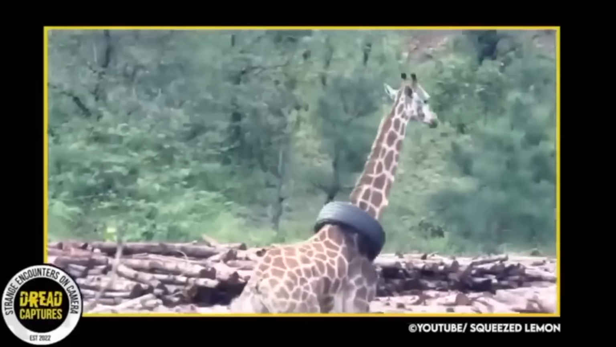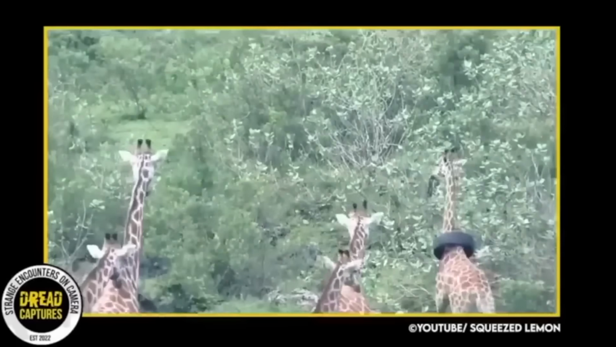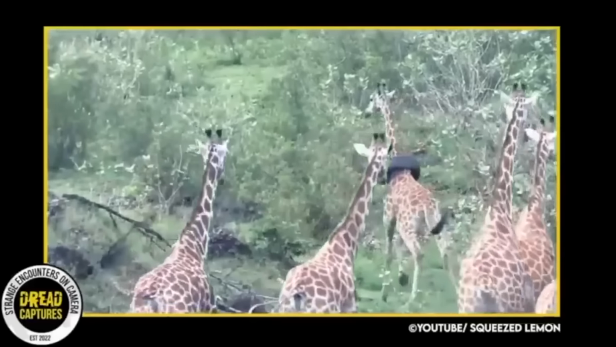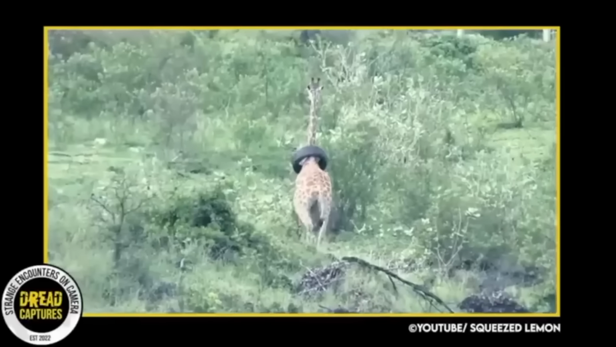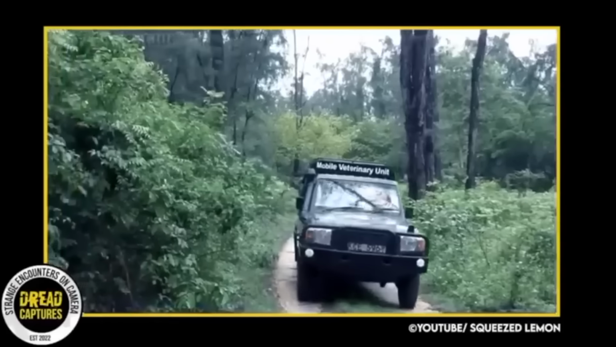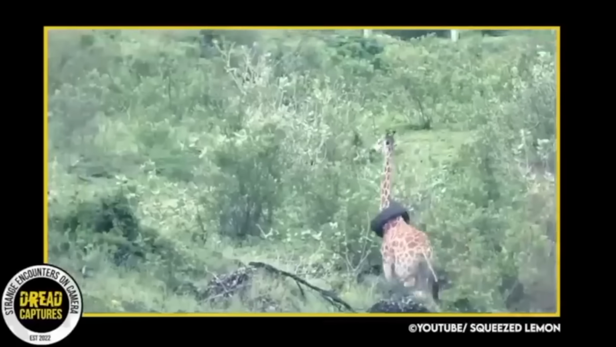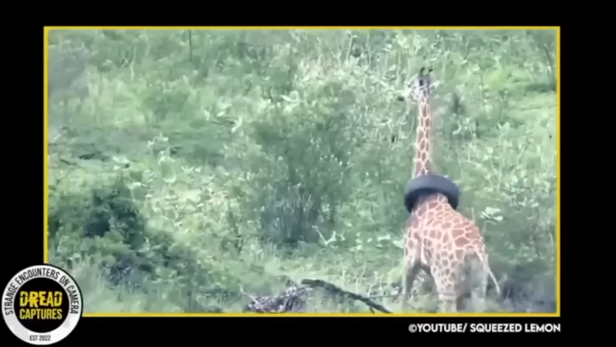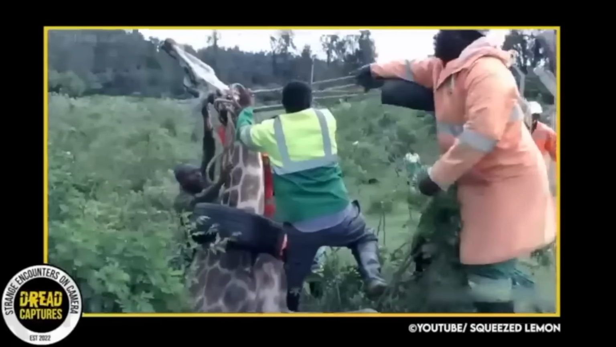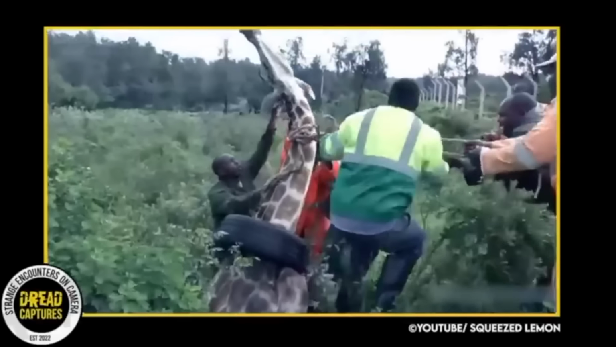In October of 2019, wildlife authorities in Kenya were puzzled by a giraffe wearing an unusual necklace. Yep, a tire stuck around its neck. Luckily, a mobile veterinary unit was sent to rescue the animal. But as you can imagine, it was pretty difficult to dart and sedate that massive creature. After a group effort, the rescuers were able to relax the giraffe and gently remove the tire using ropes.